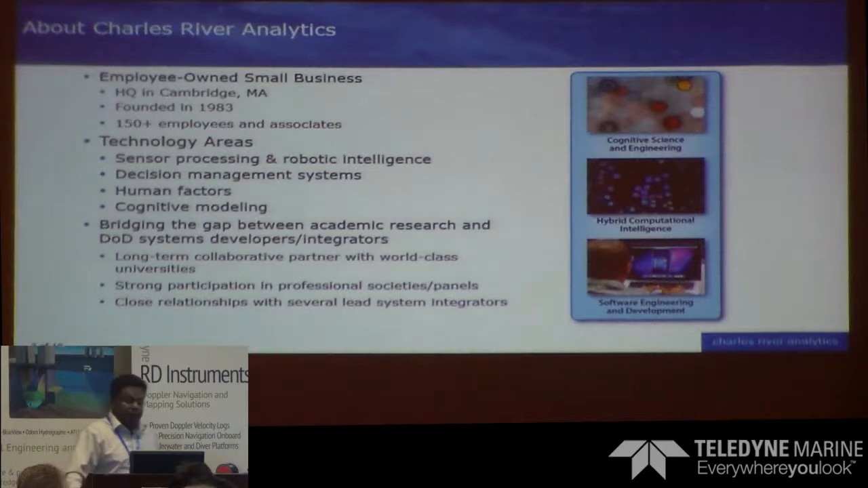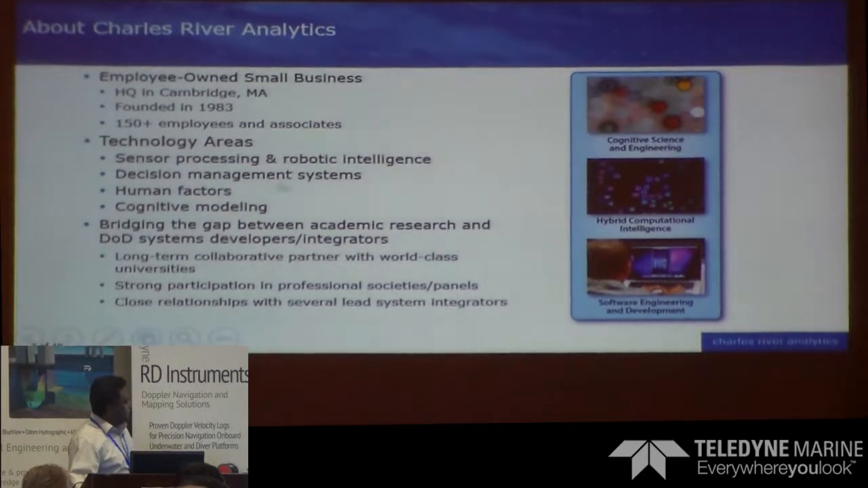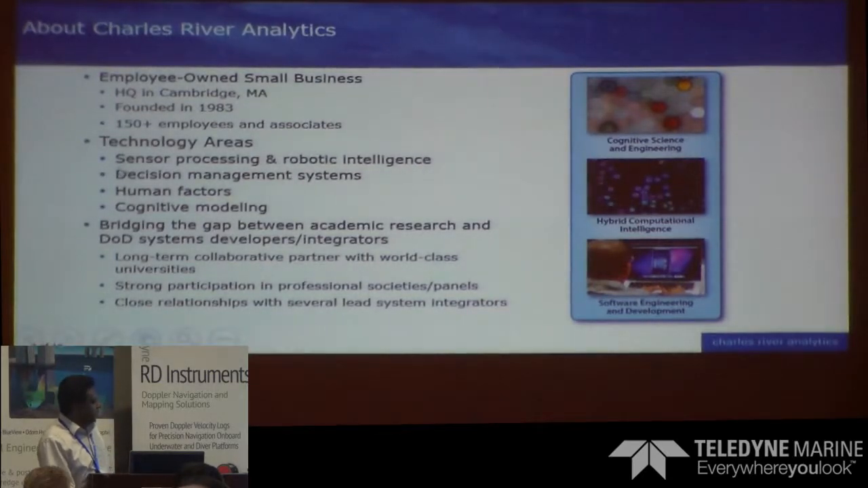We build our own underwater vehicles, large vehicles for the government. We also develop commercial systems under the SBIR Phase 2 programs, mainly using vehicles like Remuses. And we do a lot of signal processing, so that's where the image processing comes in from the BlueView, the Teledyne forward-looking sonars.